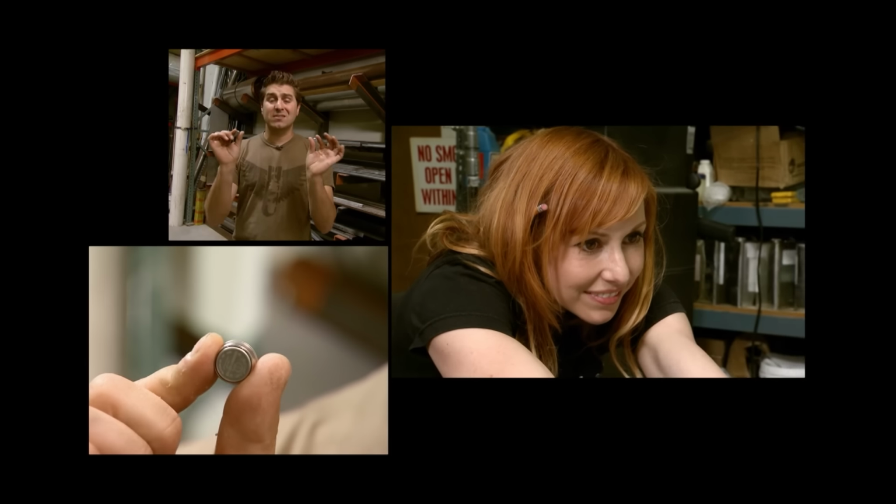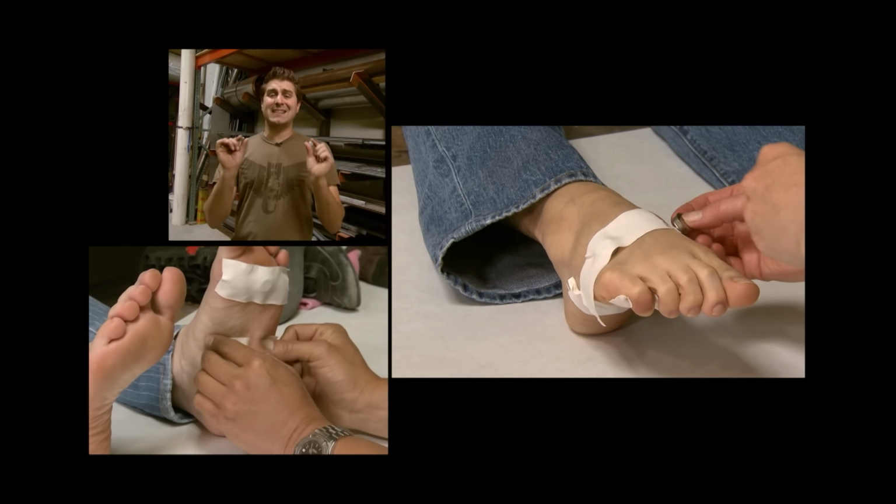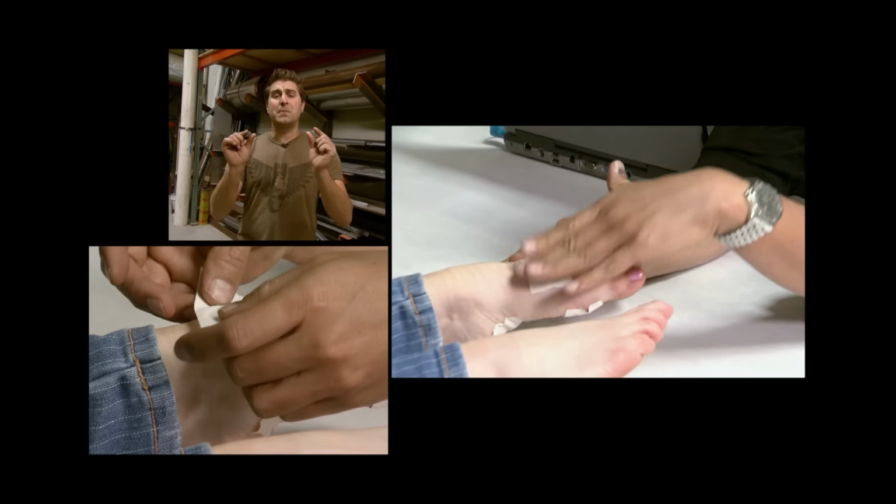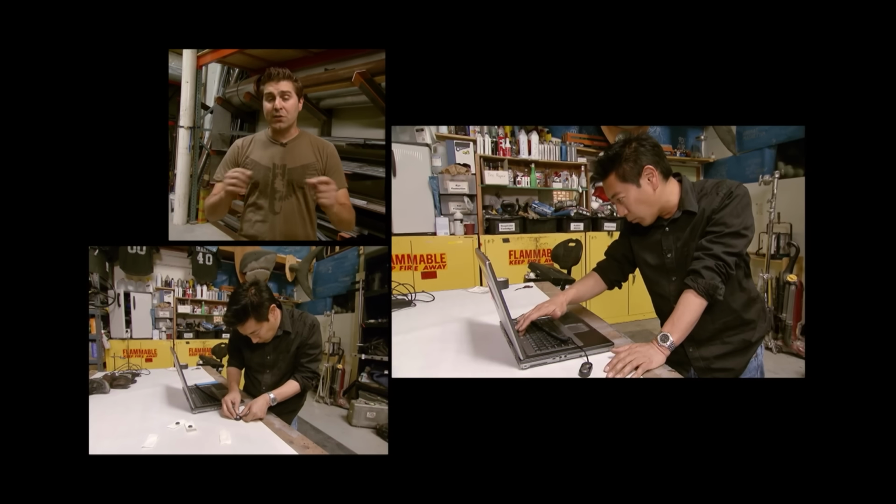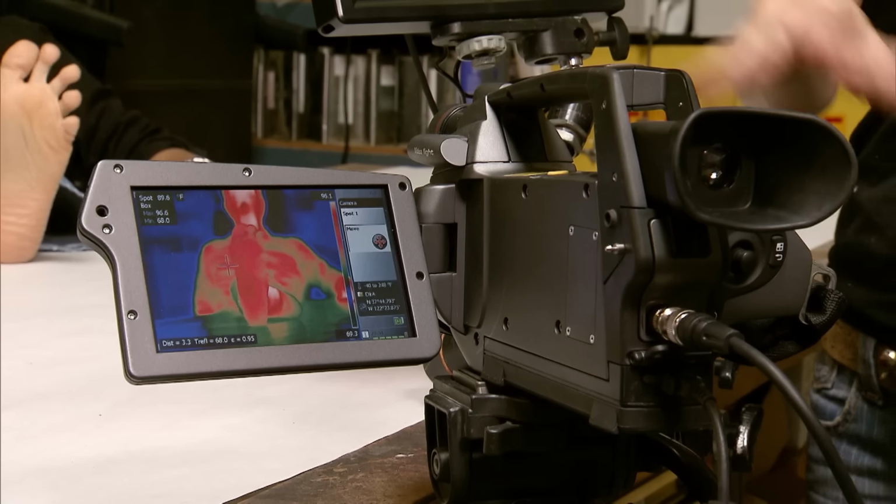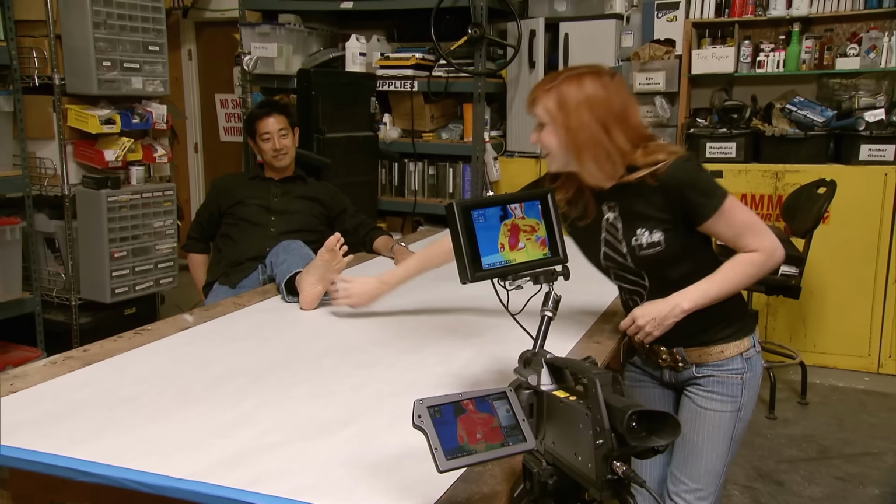Now how will we be able to tell if the temperature of our feet changes? With these. We have temperature sensors that we will tape to different areas of our feet. These will record the temperature every 10 seconds. That way, when we're done with the experiment, we'll be able to plug these into a computer and find out if our feet actually did change temperature over the duration of the experiment. So in addition to the sensors, on the other foot, we'll be aiming this thermal imaging camera. It'll be able to detect and measure minute temperature changes.